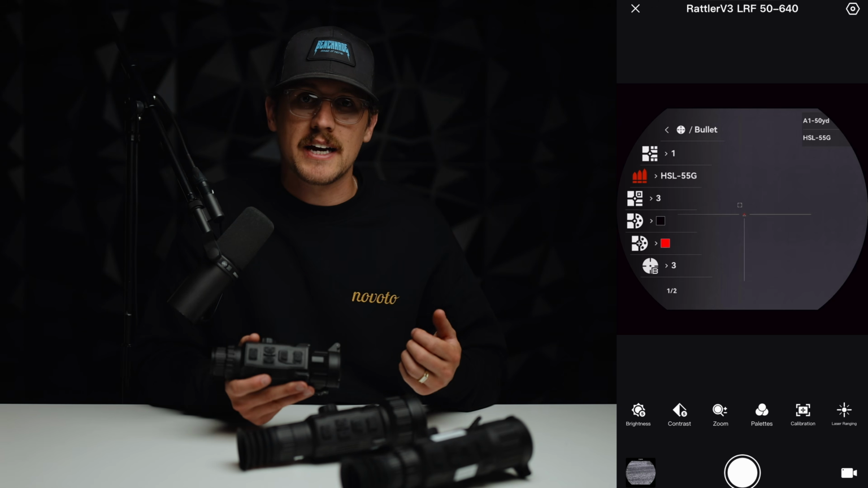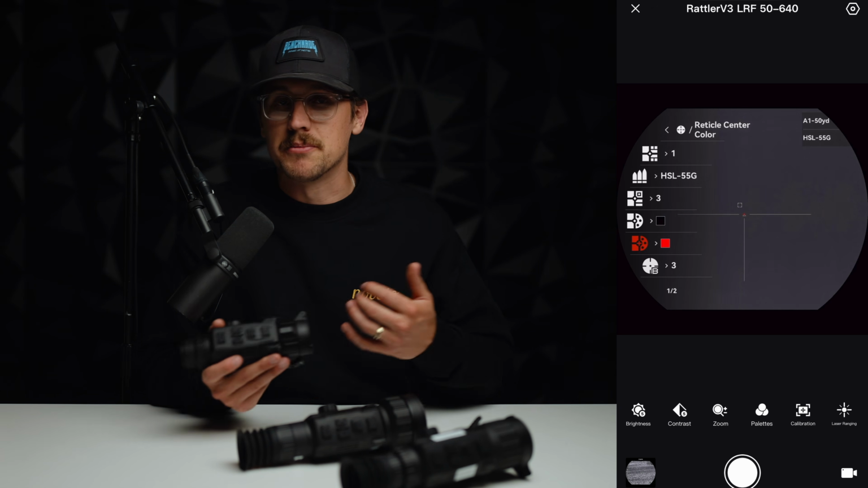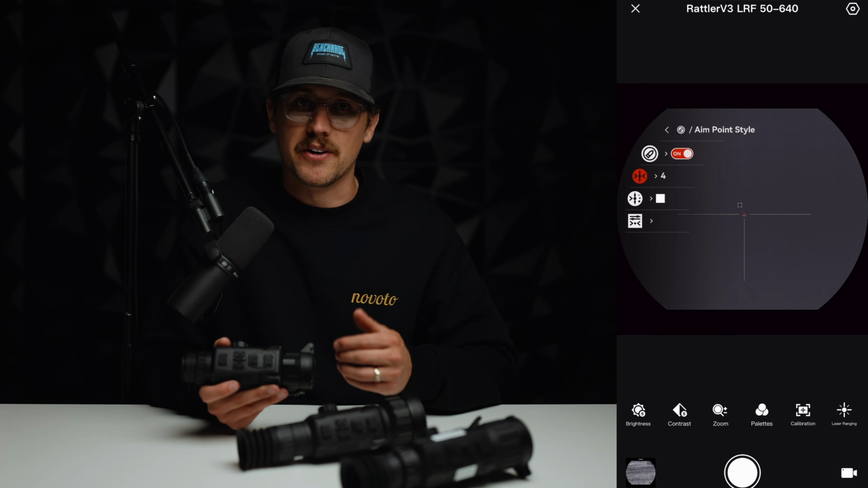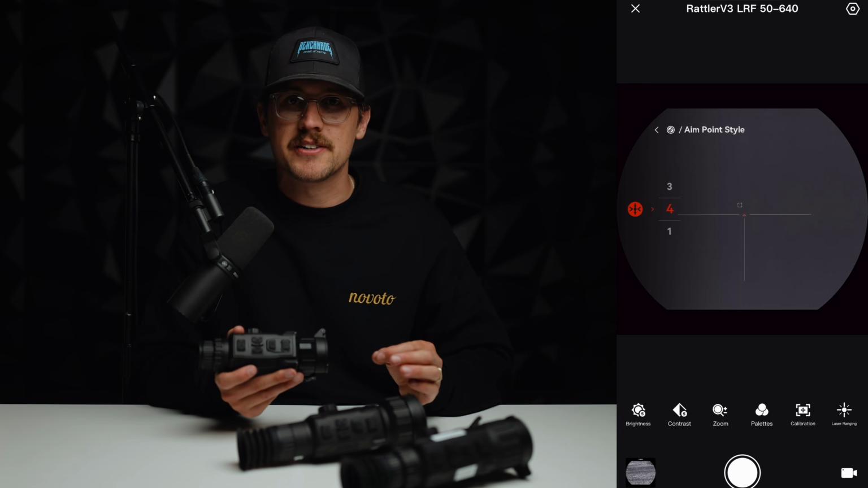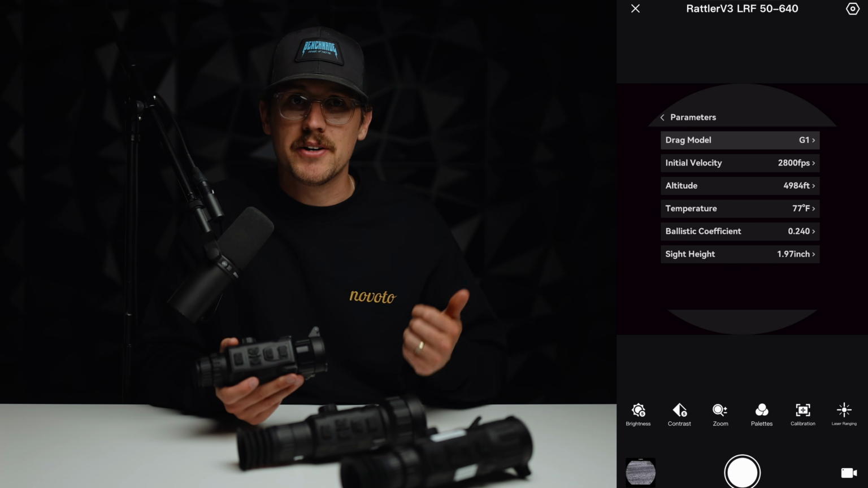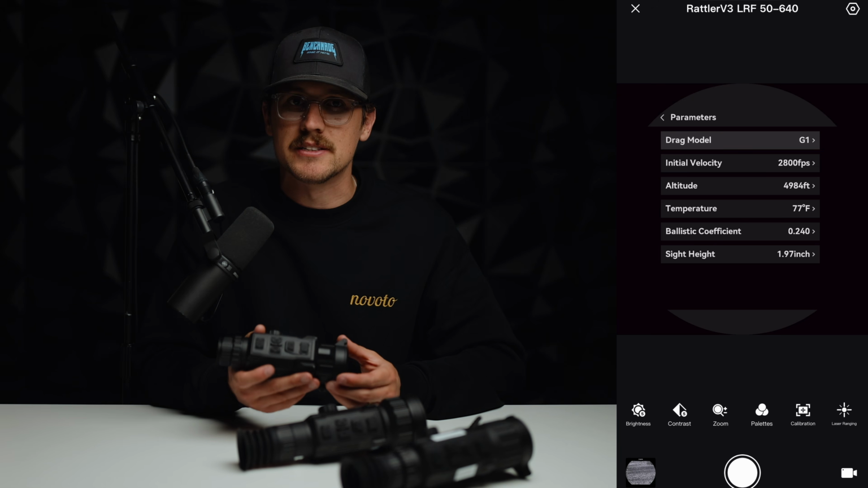In the section under that, you can label the ammo you were using with that zero, so you can match your ammo to your ballistics calculator settings by scrolling to the very last tab, which are those settings. This is where you can first of all turn on the ballistics calculator, because it doesn't come on from the factory. Then you can change the aim point style and color, add your ammo, and set up parameters, which all goes into how the optic calculates the bullet drop.